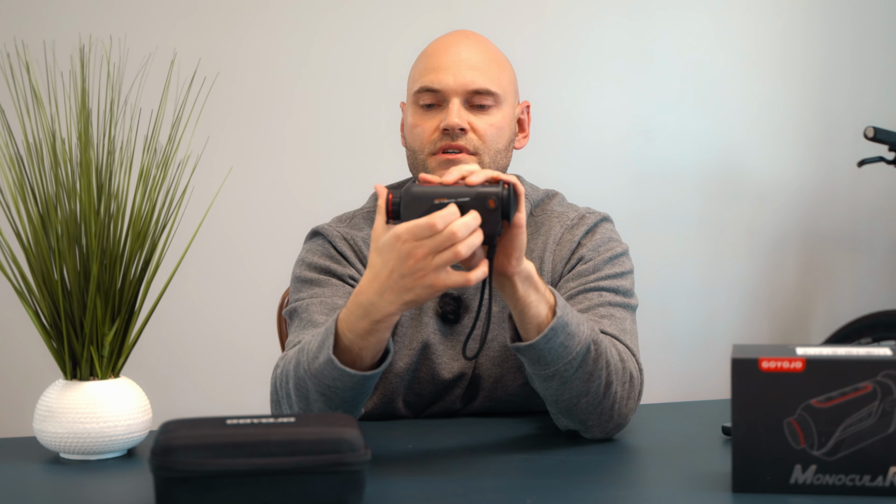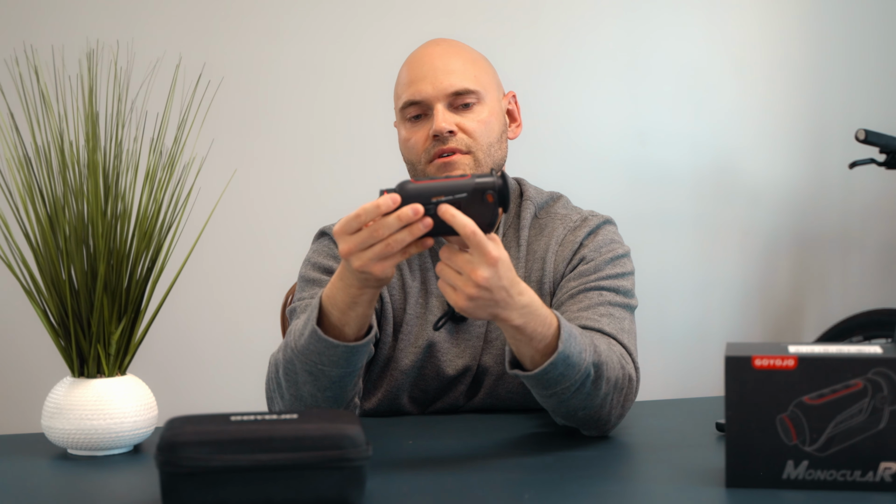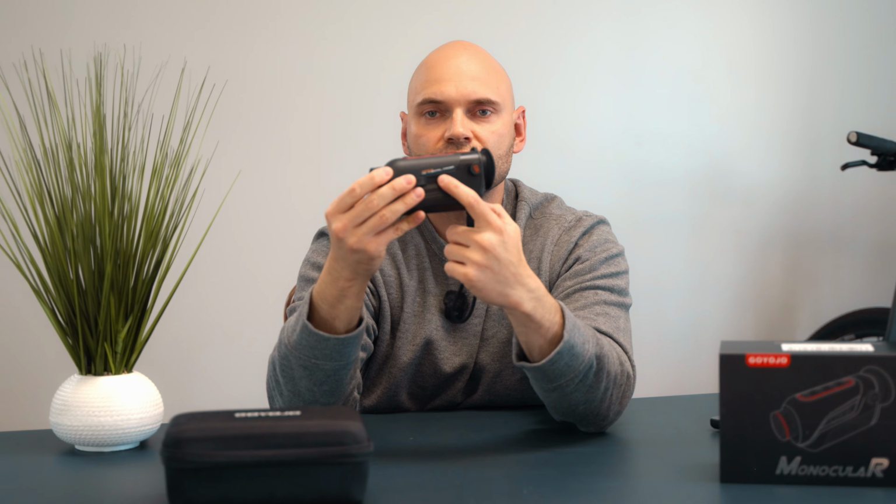Fantastic. So here we have a battery. You already saw the battery, right? We have this entry over here to replace it. Viewer, nothing really here. Here we have our USB. This is the place where we plug this in. We charge the battery, and we also download the files, so photos and videos.